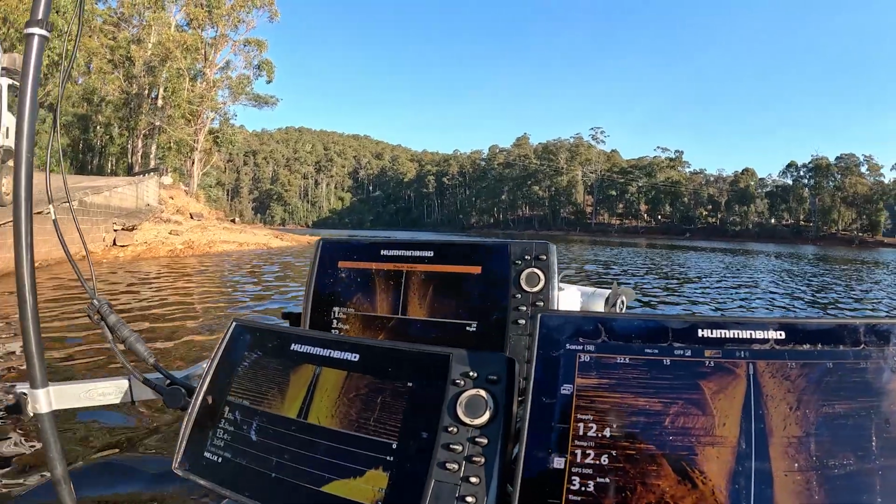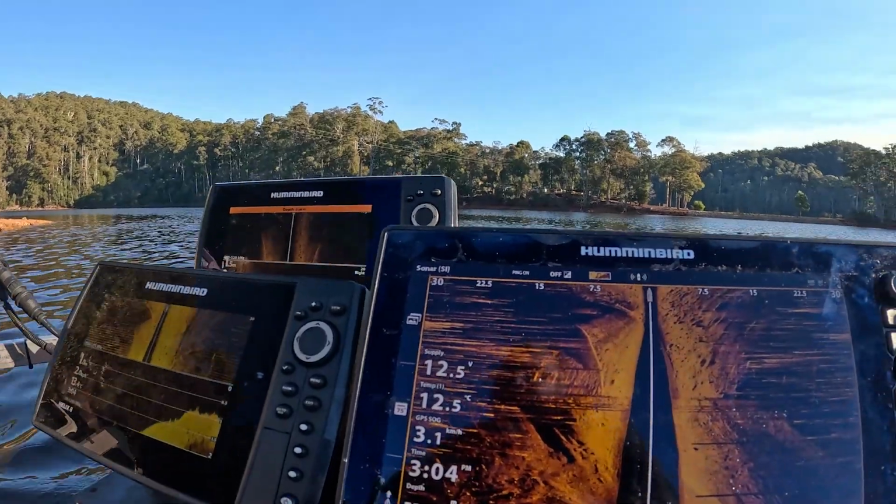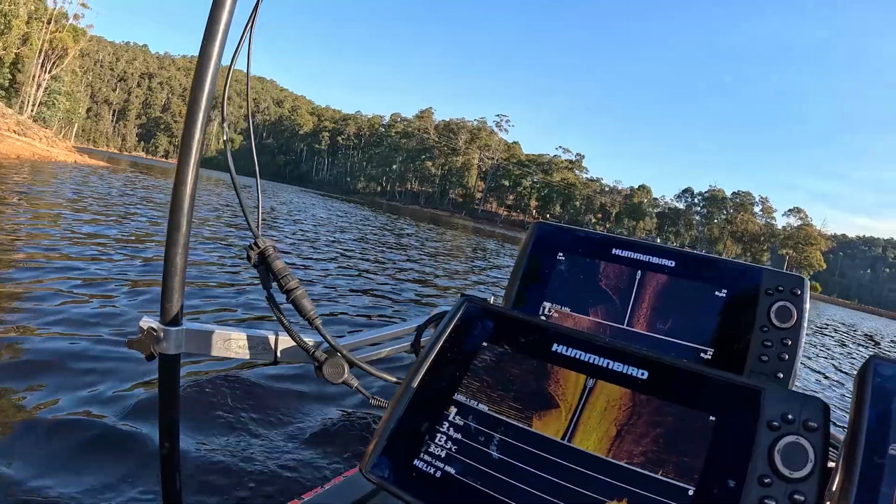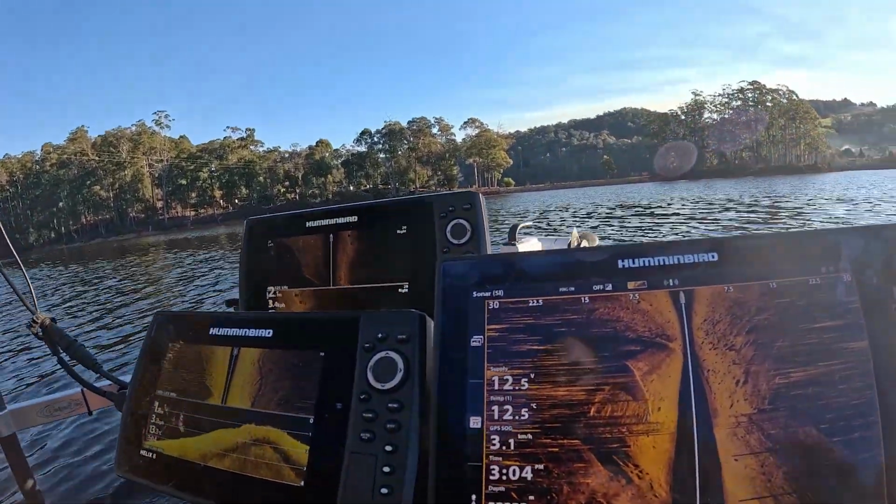Very shallow. Oh, 1 metre, no crash. So you can see the boat ramp gets skewed when we're turning. So you've got to keep all that in mind as well.